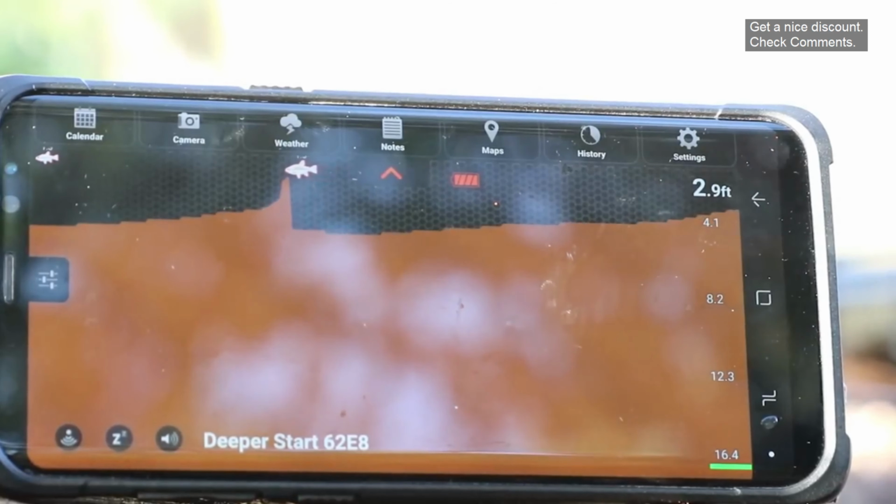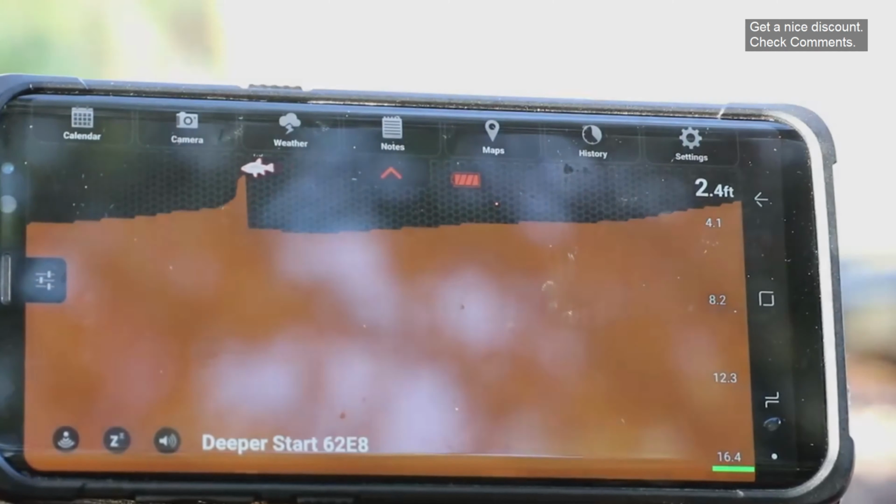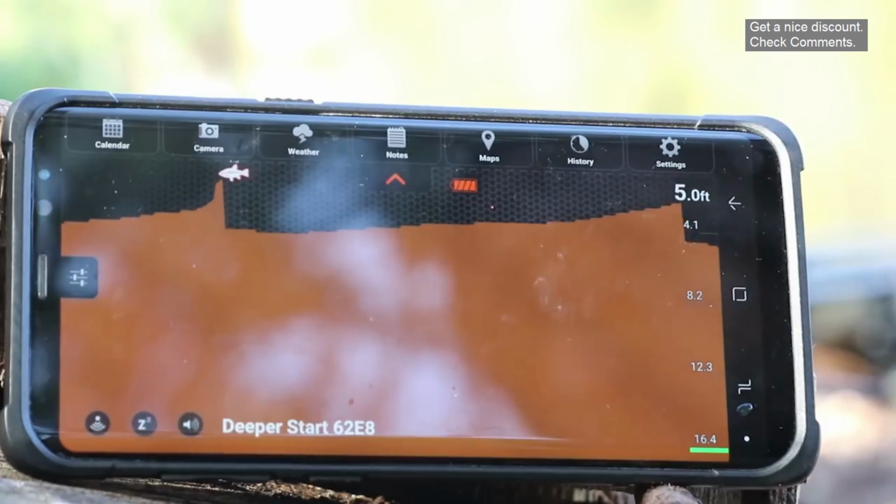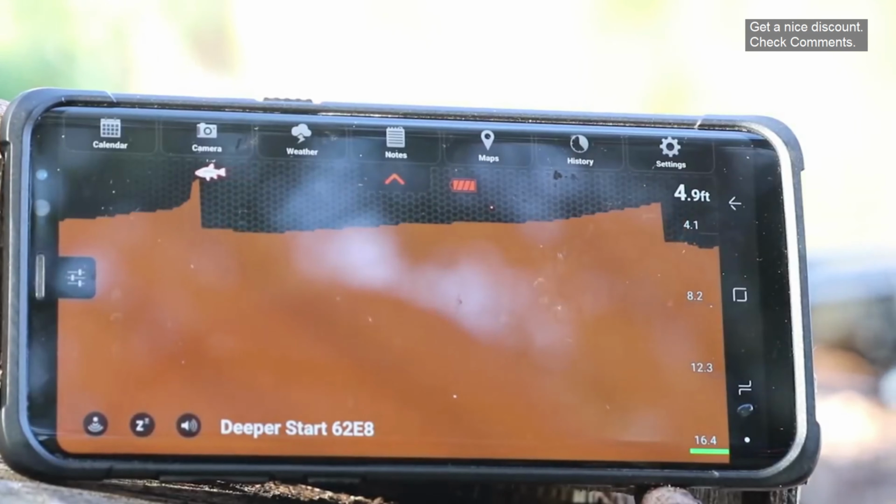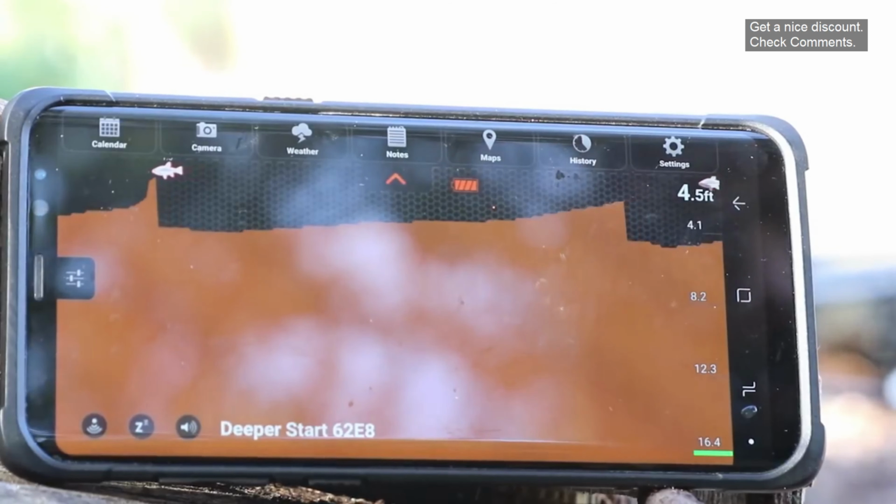Just the one fish this time. Let's give it one more cast, let's see what happens. So I've gone a little bit further left this time, and there's your sharp line where the recast is. You can see it moving over there, 4.7. Ah, there's a fish, there you go.